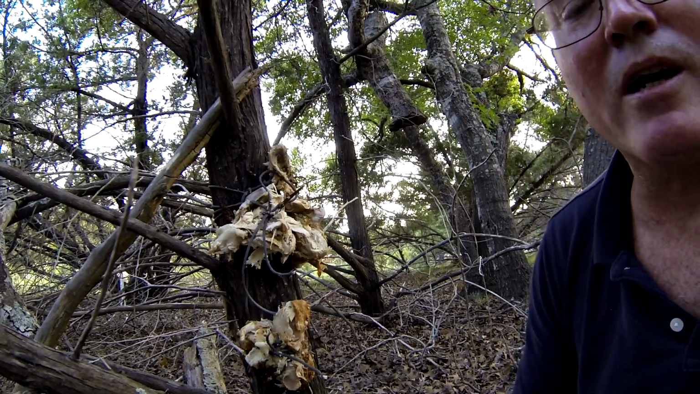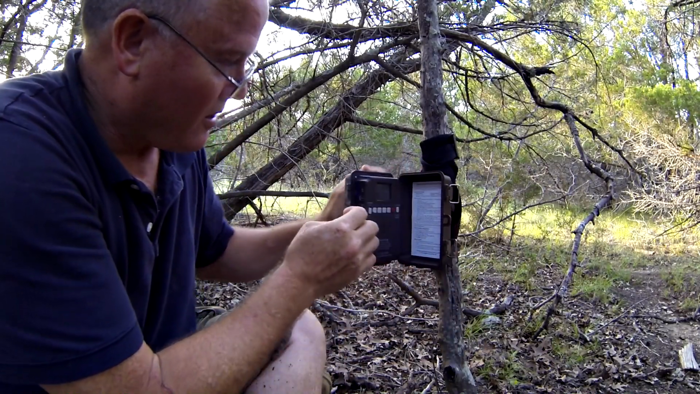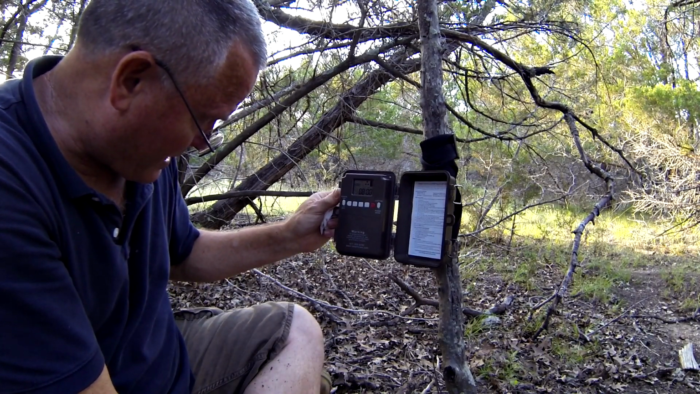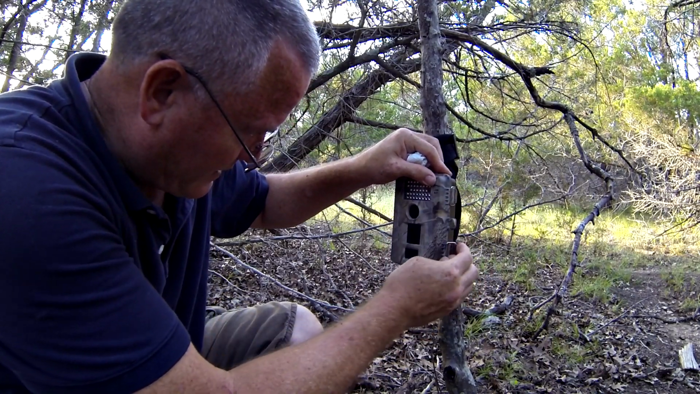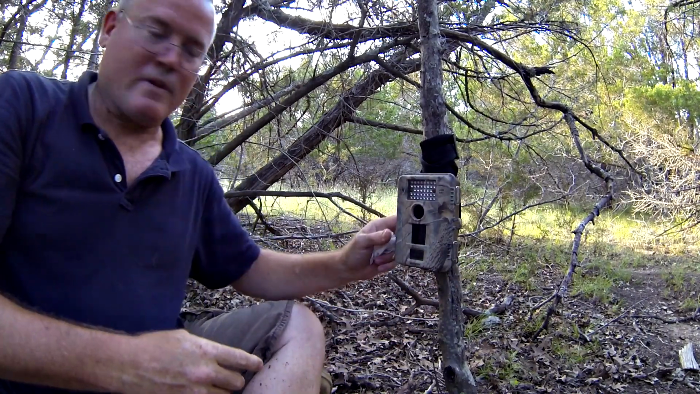I set the camera up, the game cam, rechargeable batteries, ready to go, powered on. I've already set it up, and she should be ready, just like that. And it's faced right there.